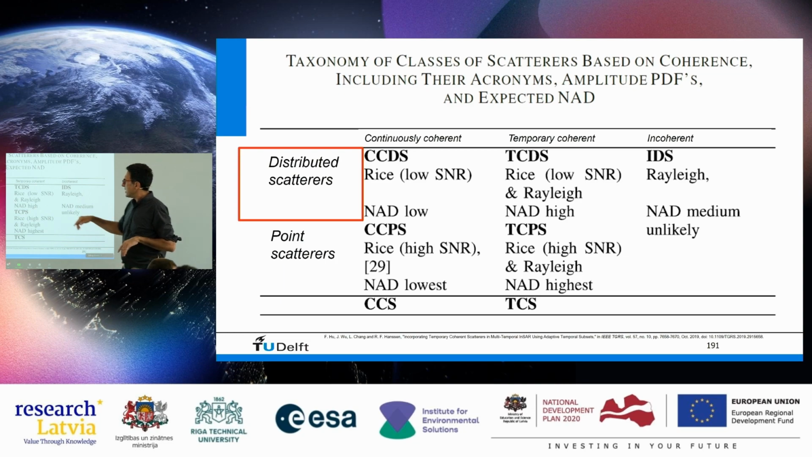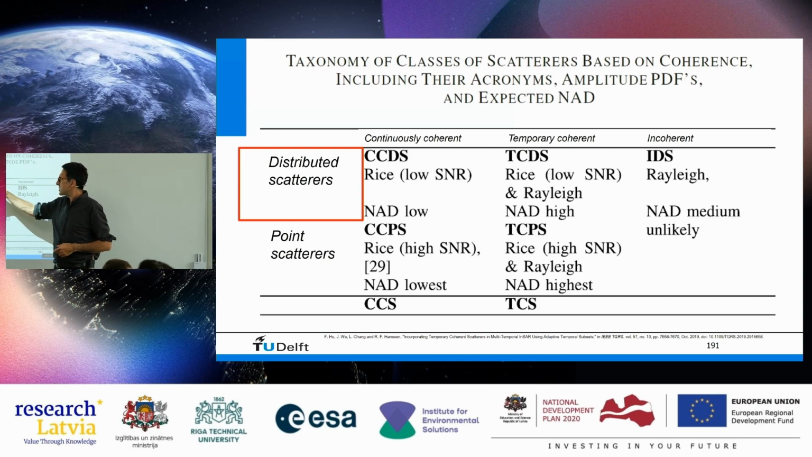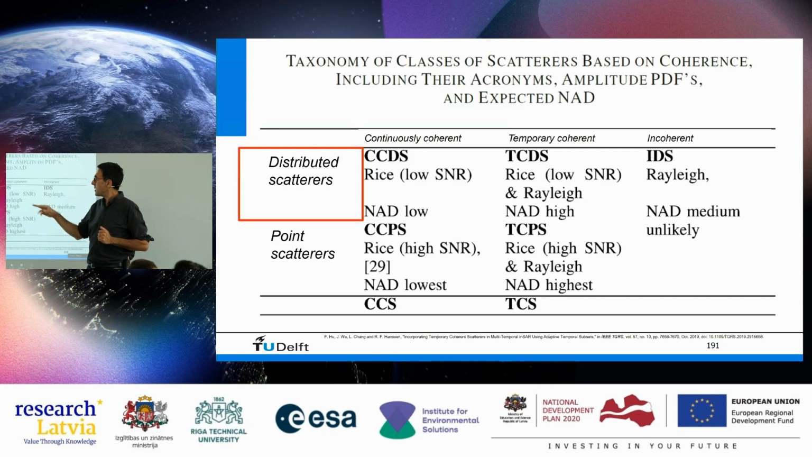If you have, let's say, a bare field, like a grass field, and it is a grass field for several years, then it may be coherent for a very long time, but at some point maybe they will plant some crops there, right? Then it loses coherence. So then it is temporarily coherent, only for a little bit.